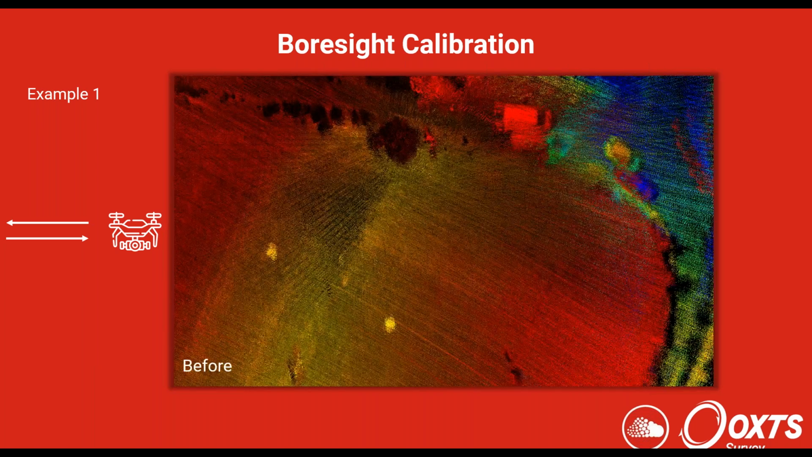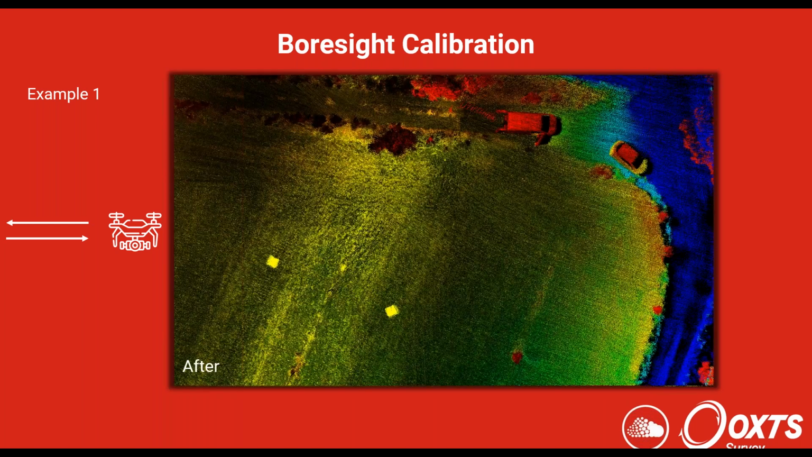They were getting data like this, and this is quite a common thing. People don't understand just how precise the calibration has to be between the two coordinate frames. But after doing the calibration, you get something like this. These are the two boresight targets down here.